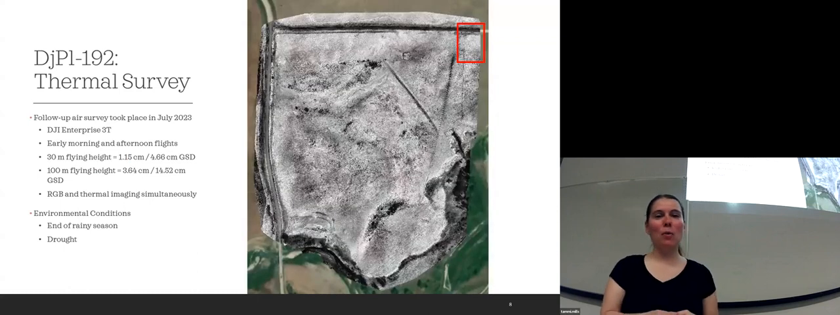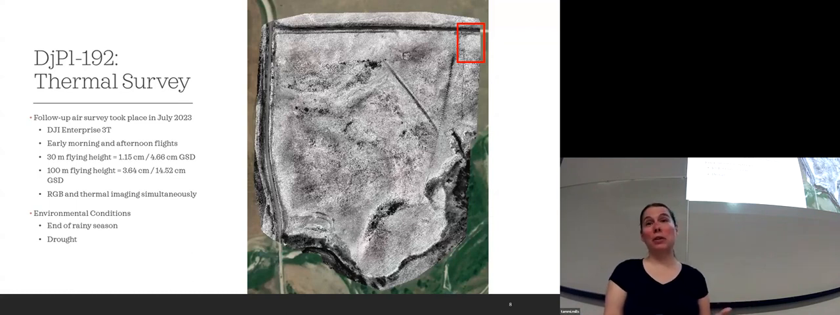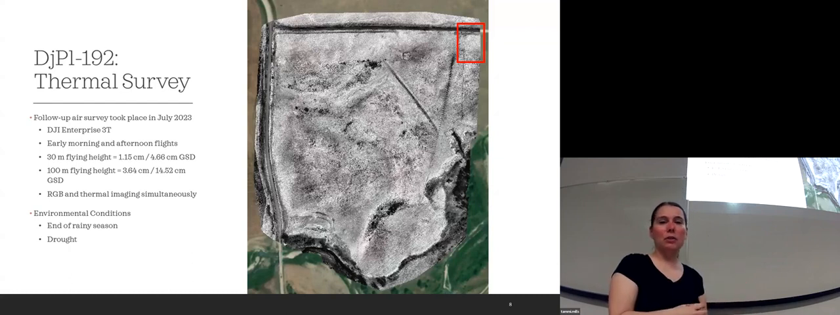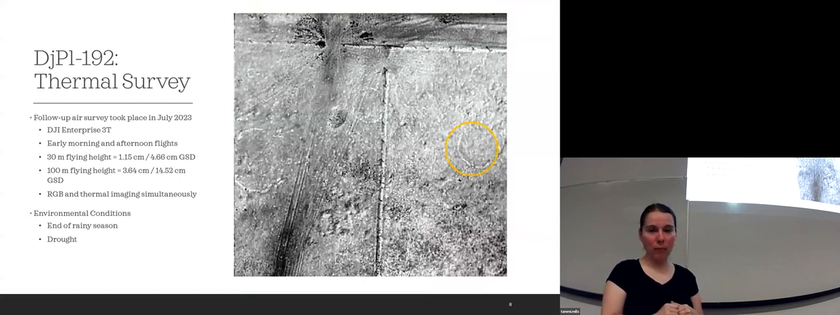So I had a chance to go back out there after we flew the drive lanes on my way home to BC to see what this was on the ground, like if we could see this on the ground visually. Because like I said, in 2022, we couldn't see any of these circles on the ground. The grass was tall. It was just very difficult to differentiate this. So I'm gonna move again to this area where we looked at this circular feature.